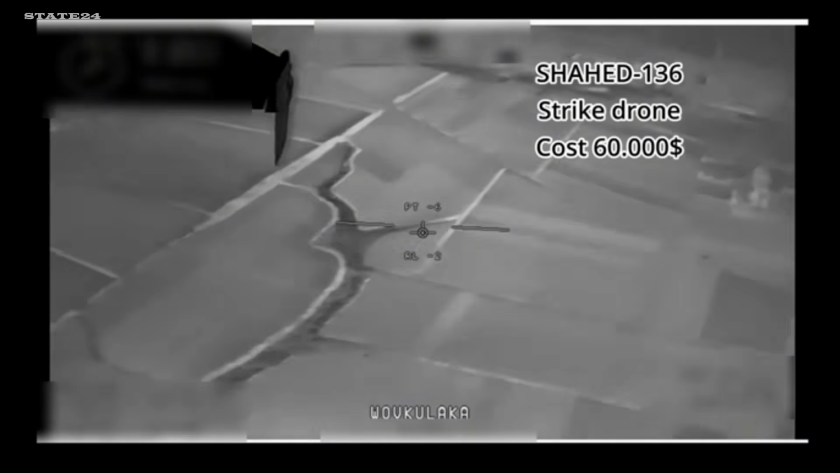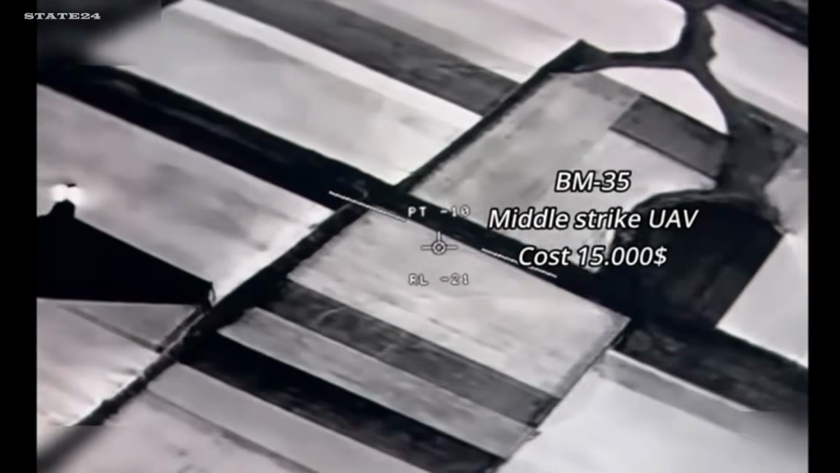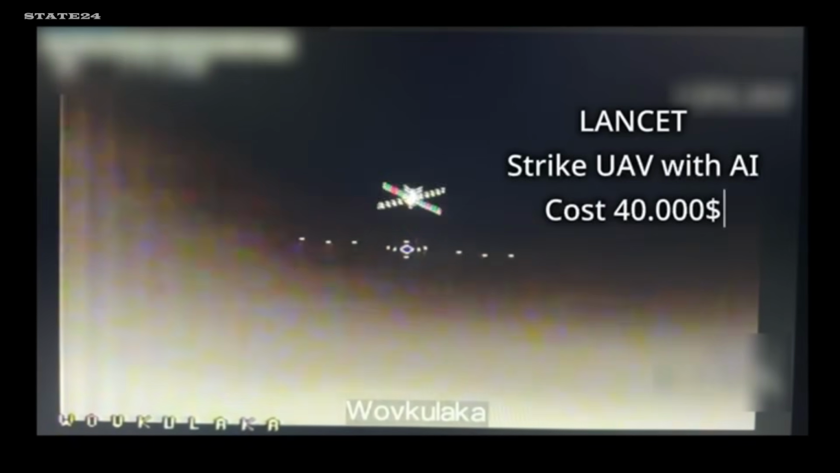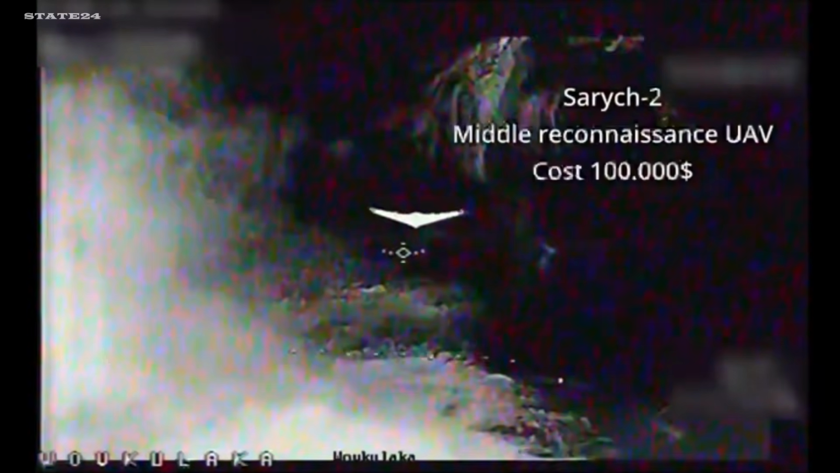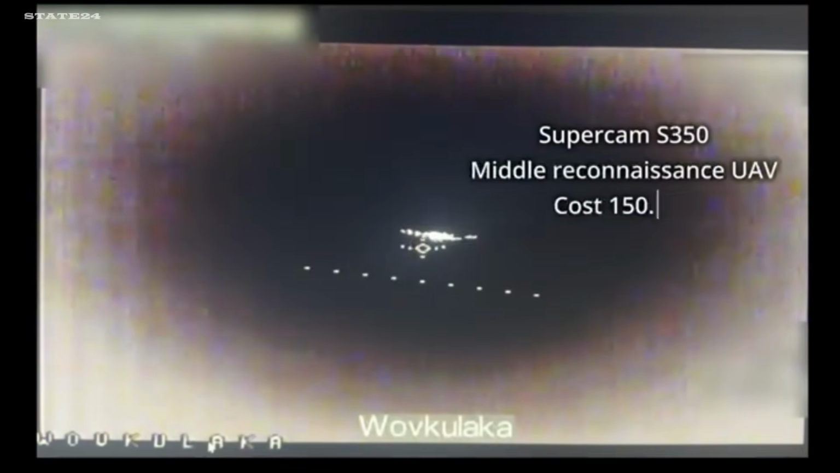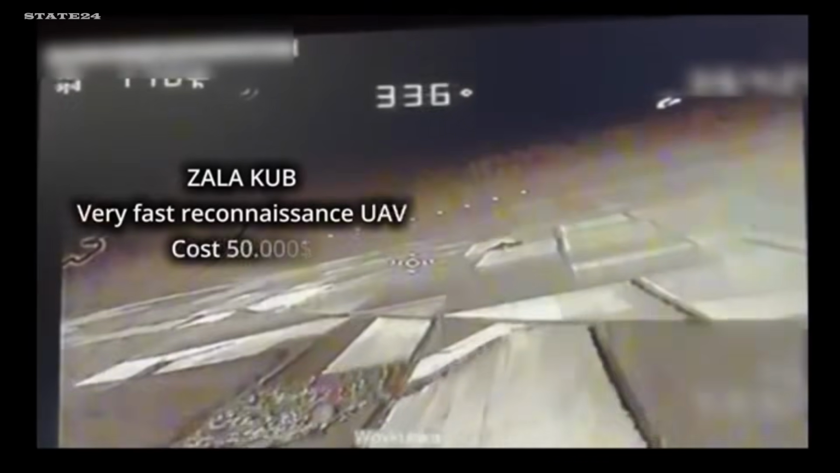The war in the sky never stops. Shaheds, Gerberas, BM-35s, Lancets, Supercams. Intercepted one by one, each one carrying a warhead designed to strike Ukrainian positions, infrastructure, or cities, and each one worth thousands of dollars. A Shahed runs $20,000 to $50,000, a Lancet up to $35,000, a Supercam reconnaissance drone, tens of thousands more.